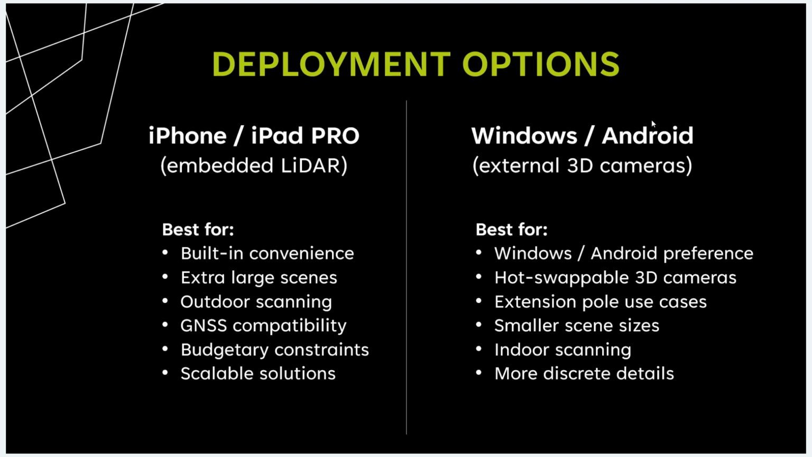In general, there's a wider range of cameras on Windows and Android, everything from our most accurate indoor scanning devices on the DPI-X and the DPI-10 to our widest field of view outdoor capable cameras in the Intel RealSense D400 series. But in general, taking all of that into account, some of those cameras are our best for smaller scenes indoors.